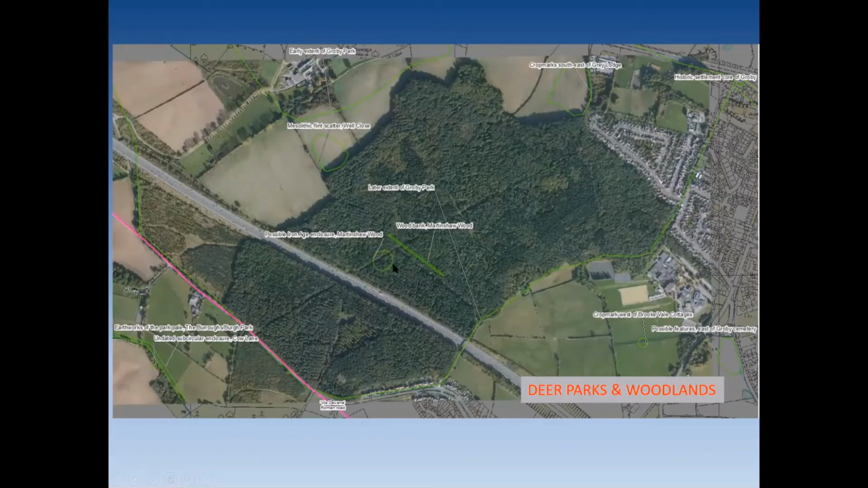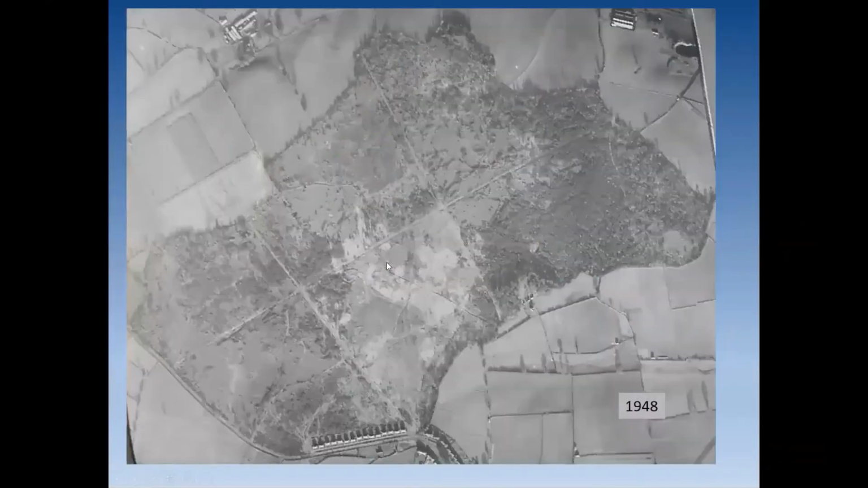This is an interesting feature. So we've got a possible Iron Age enclosure, Martinshaw Wood. Now, I'll speak about that a bit more further on in the talk. And we have some aerial photographs. So from post-war, when obviously there's been a lot of clearance of the woodland, a lot of woodland has come down.